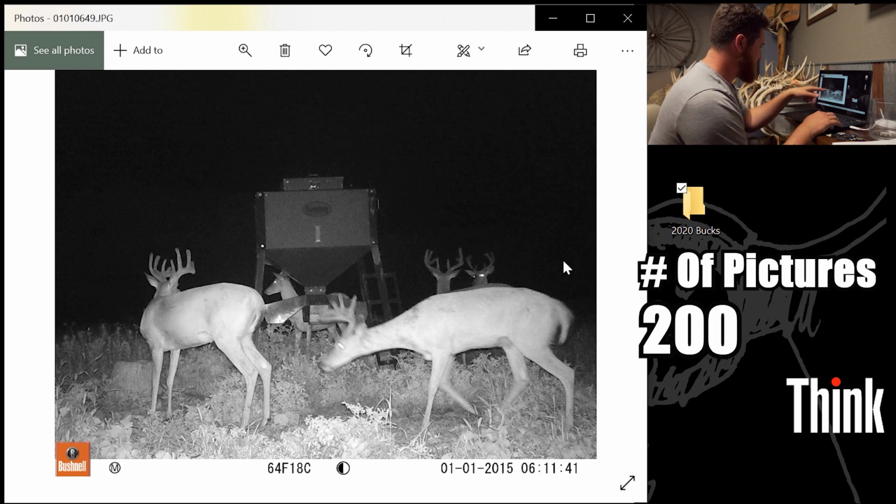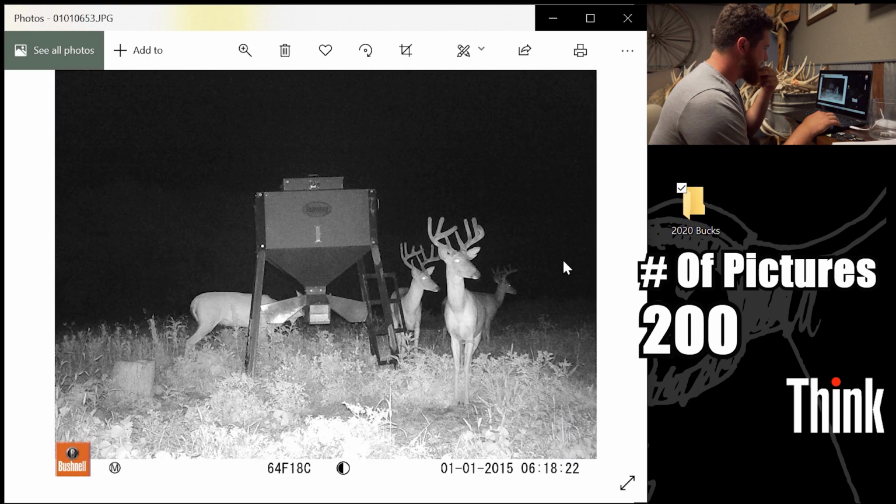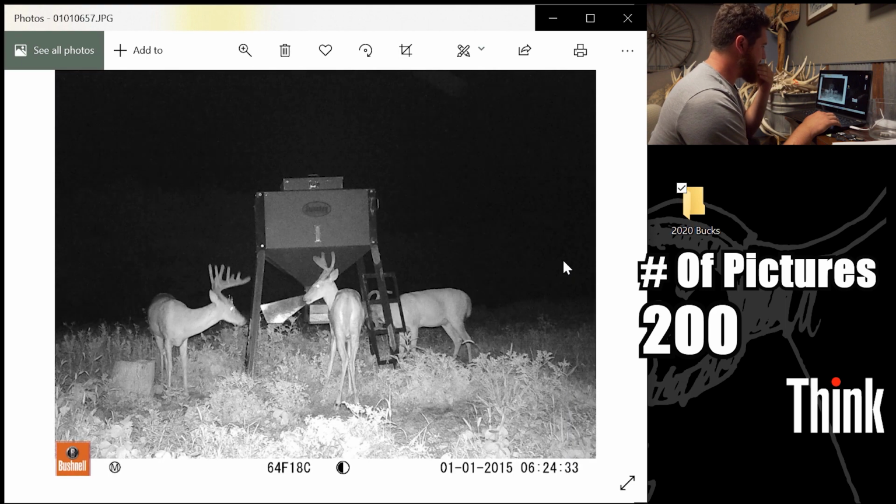Look at that picture. There's 1, 2, 3, 4, 5 bucks. I don't think any of them are shooters. Maybe that one in the back, I can't tell what it is. But just beautiful deer. The bucks this year look really good.